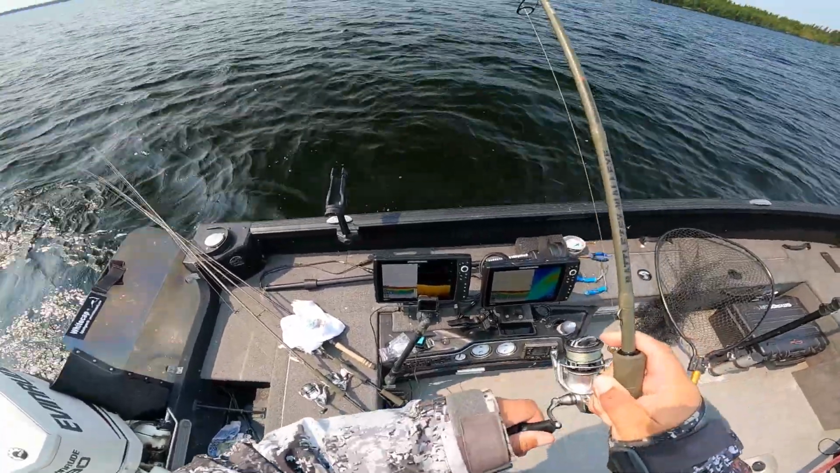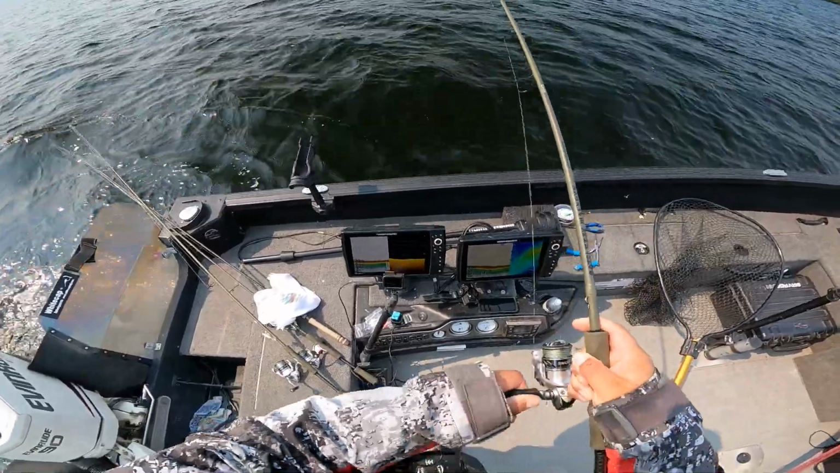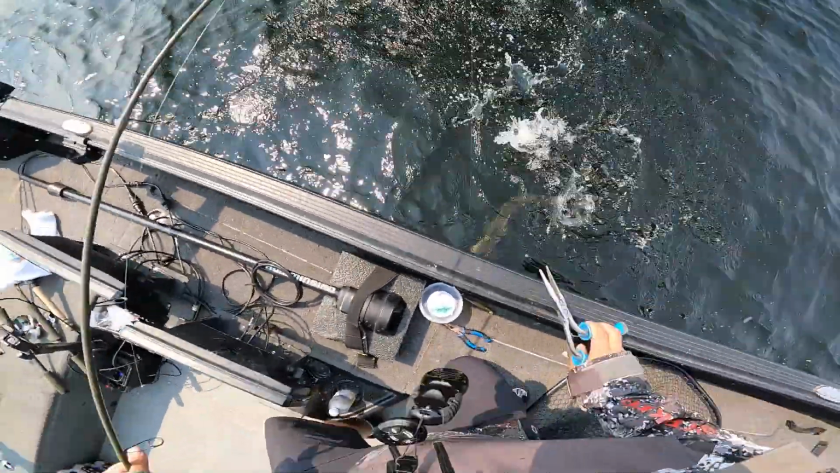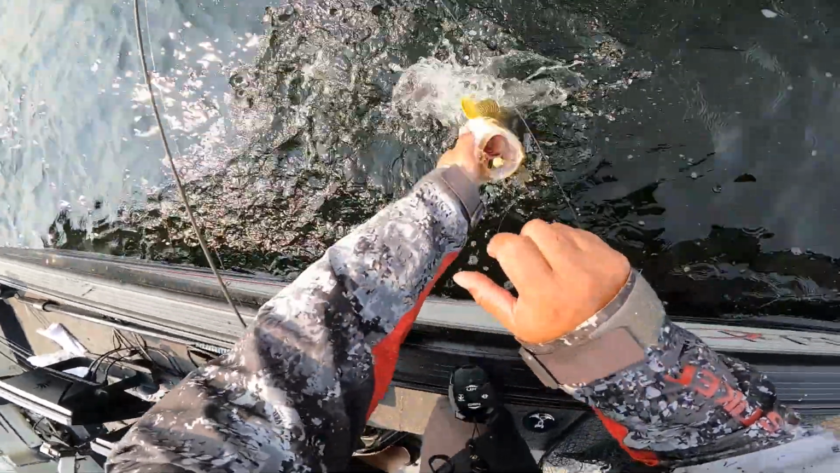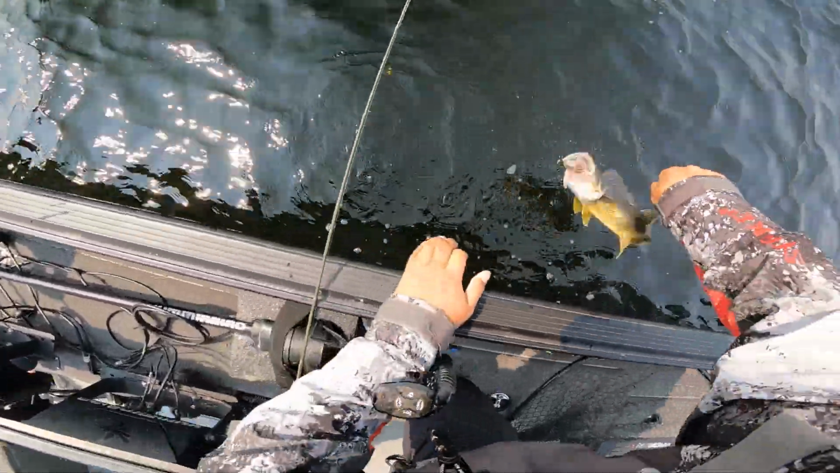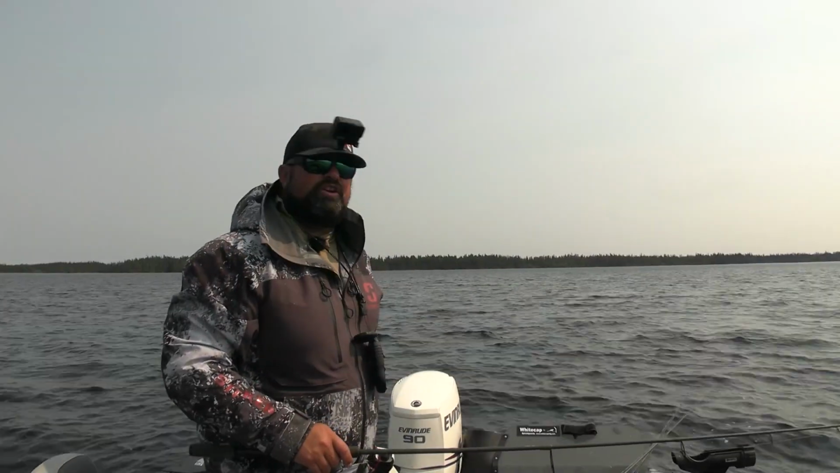Wasn't even marking that fish. I was just fishing the area where I caught that last fish. Never marked this one at all. Another beautiful fish. Let's see if I can pop it off right here at the boat. Nice. Oh, easy, easy. Oh, that didn't feel good. Okay, easy out. See ya.